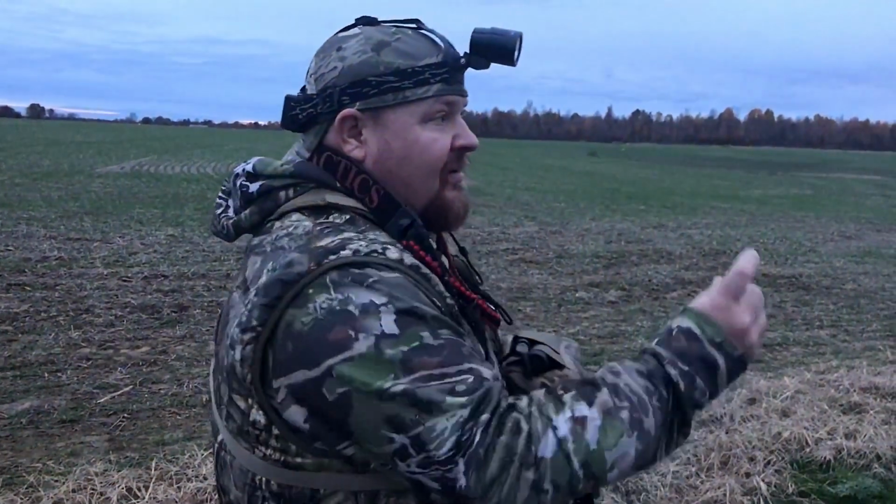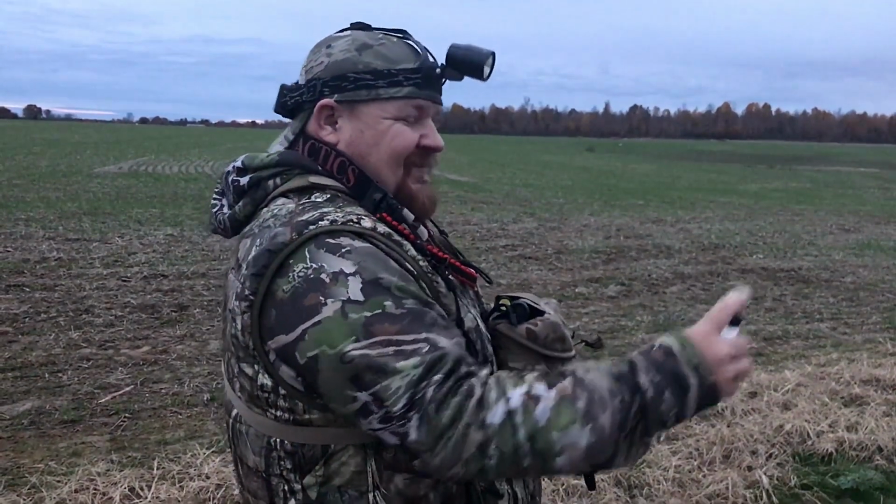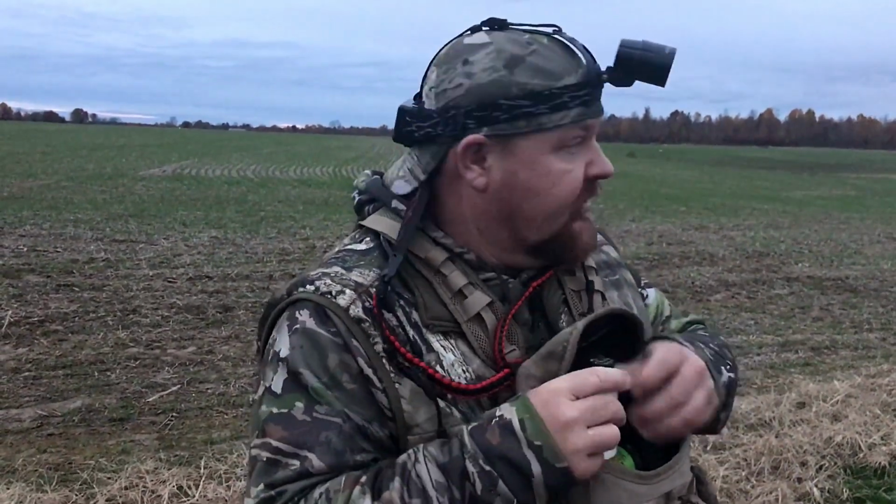Now we're probably a half a mile from our setup. Just gonna double check the wind. Wind's blowing that way. Perfect. It's always good when it blows back on you like that. We can deal with a crosswind or hitting us in the face. So now it's hitting us in the face, which is good.